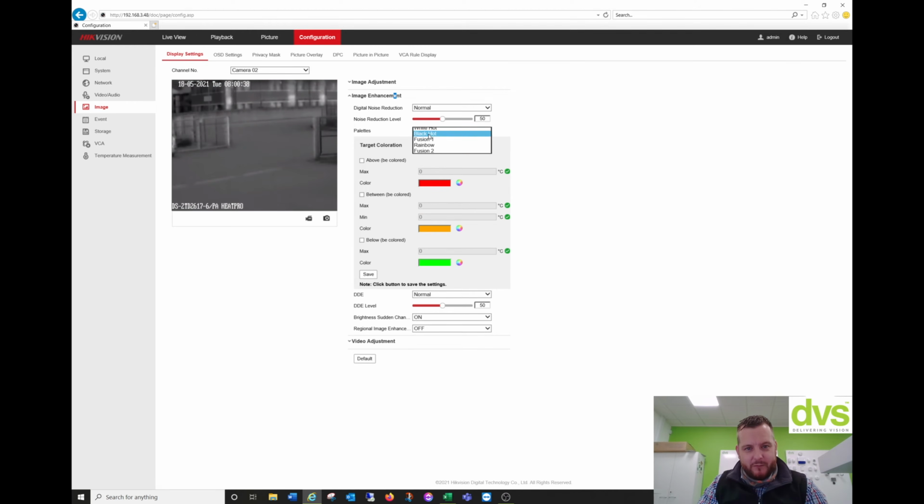What you can find is with white hot and black hot, the two top ones, you can then enable the colors in the field of view. The color of the target will be red, orange, or green if you wanted between. So you can visually see temperature differences. So if I say anything above, to be colored above, say 35 degrees, color red. And I can do between and below. What I find with between and below is if you enable them, a lot of this image will be washed out with green, especially green and orange. But the red one is really handy.